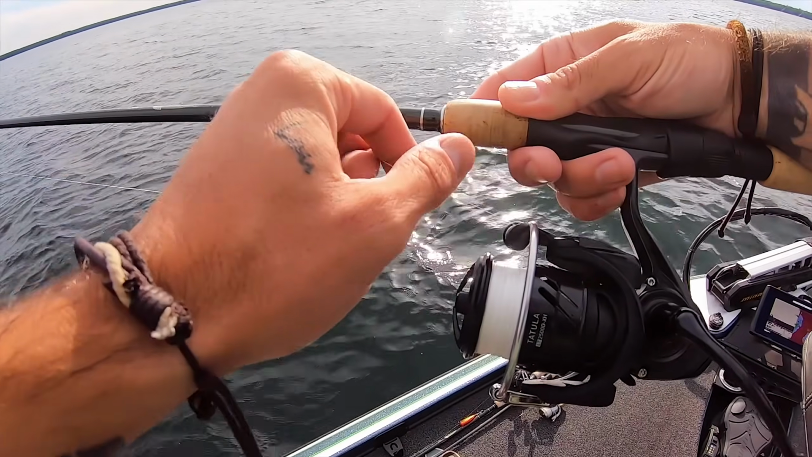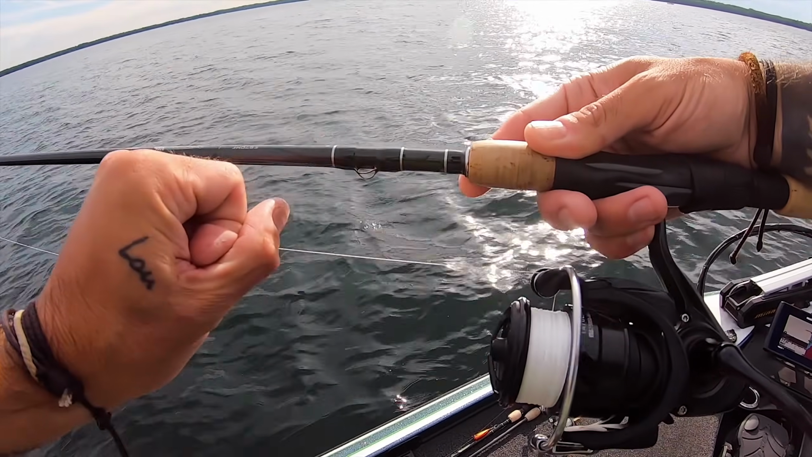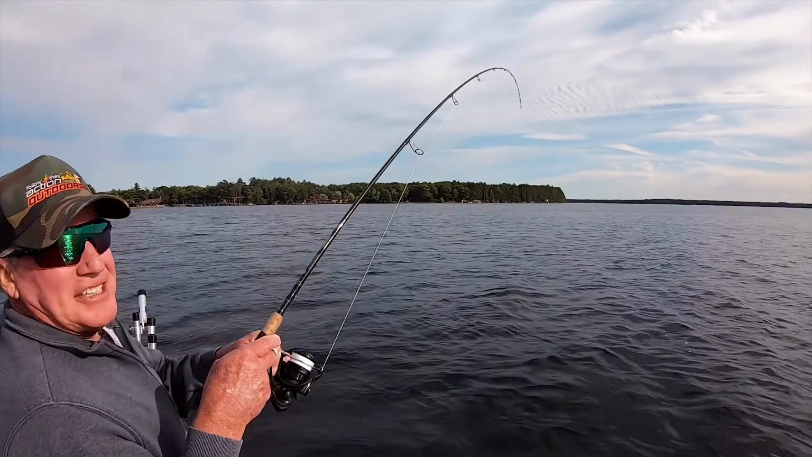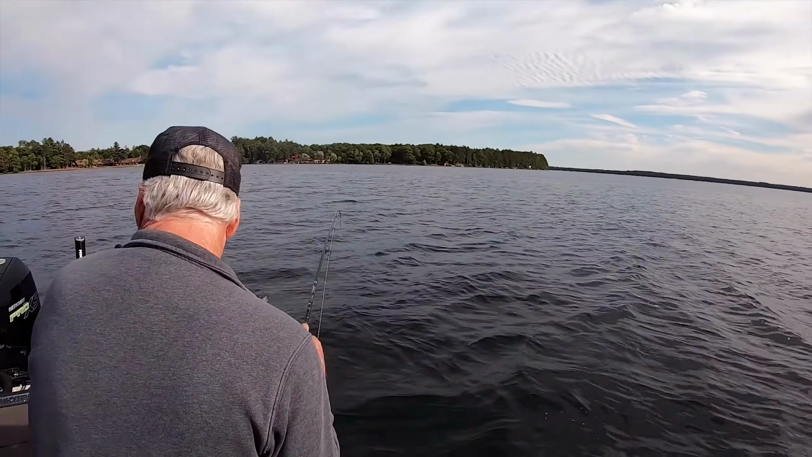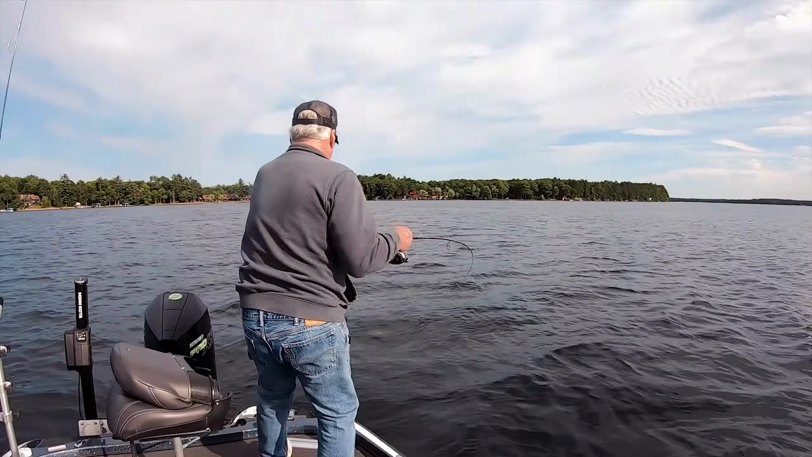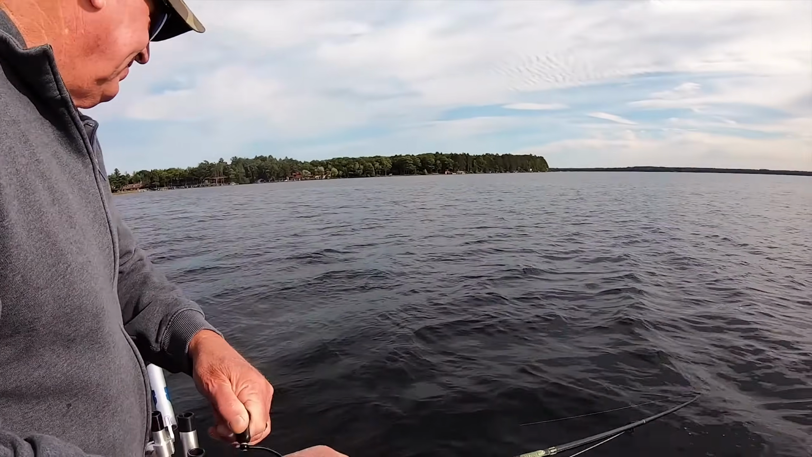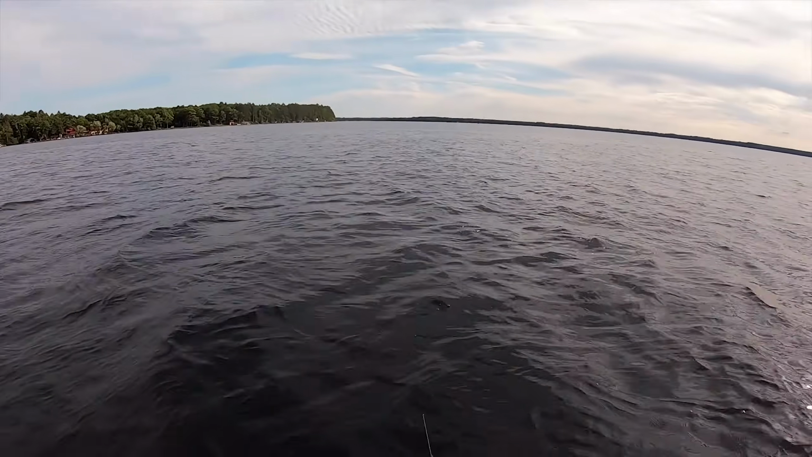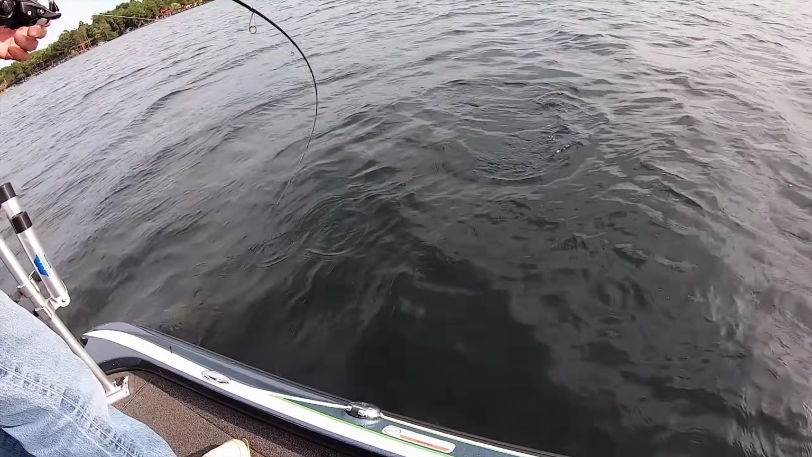Also, for that last fish, look at my drag. It was pretty tight. Yeah, I took a double hit. Oh, that's a nice fish. Double hit that one. It's a pike on the net.